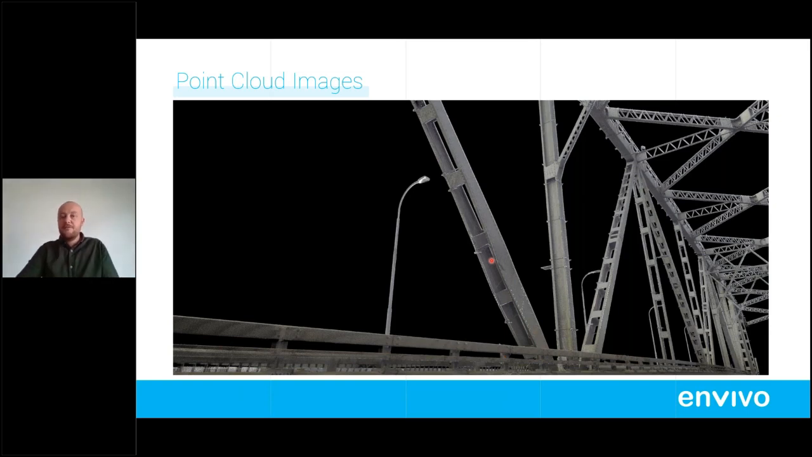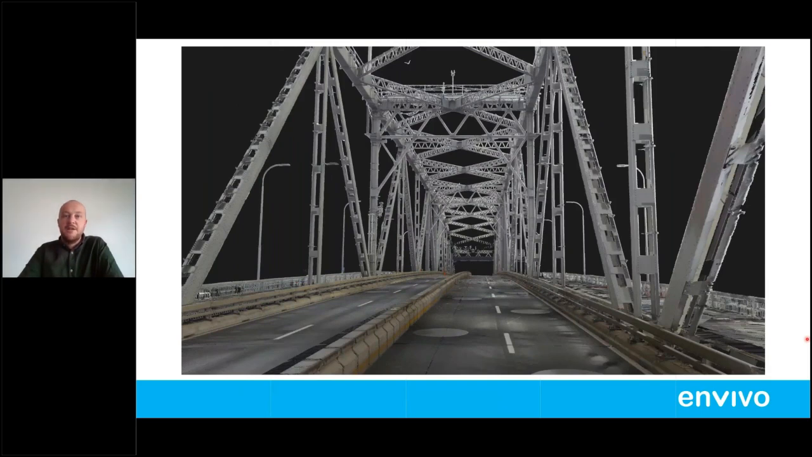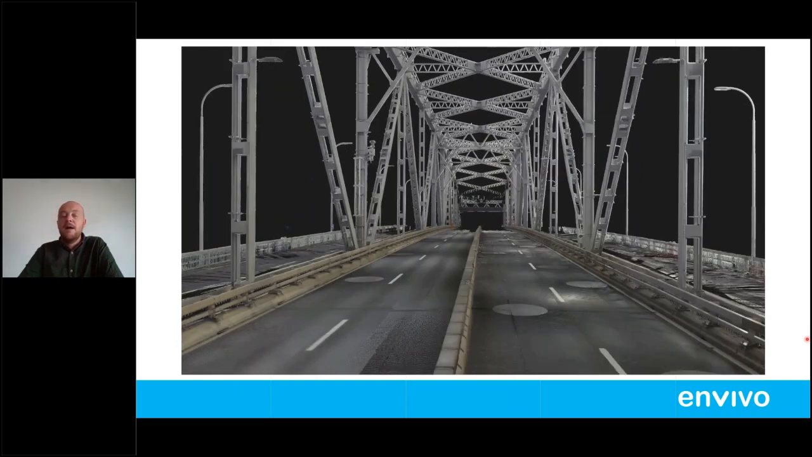So this is a fly through. This is the final point cloud that we delivered. It just gives you an idea of how much information we collected. I think it was about 38 scans we did all up, probably about 25 of them on this level here.